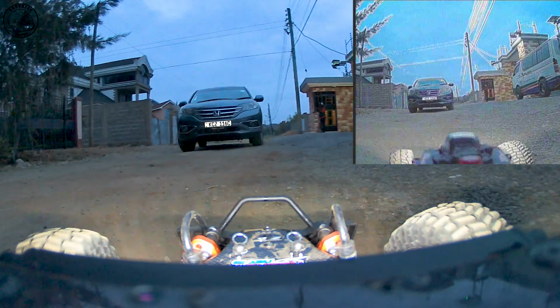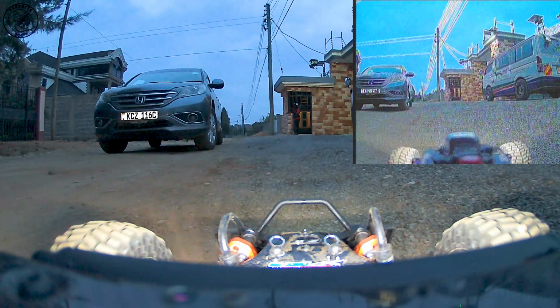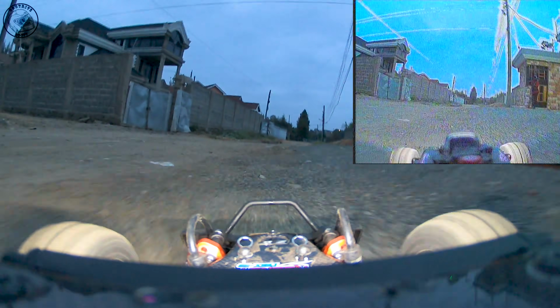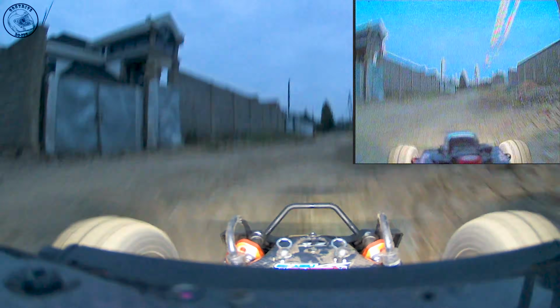So for those who are new to this, I've got the analog video in the top right corner and the rest is from the action cam. It's 6:41 PM right now and there's still a lot of dusk light.